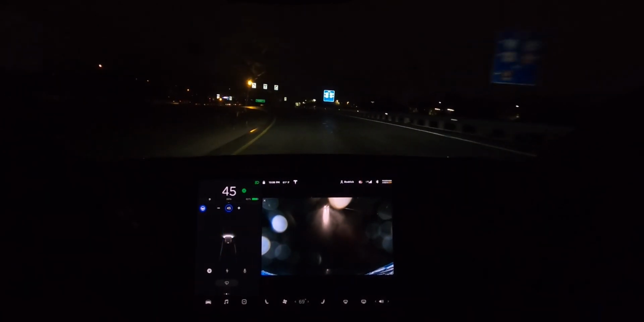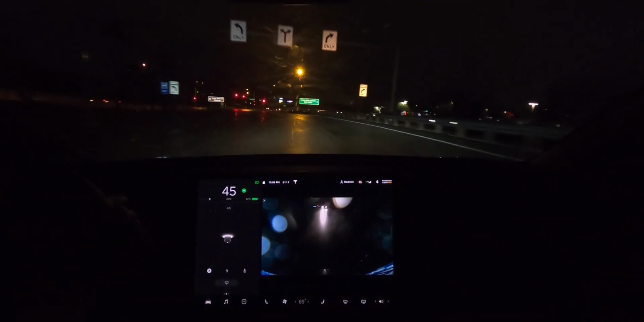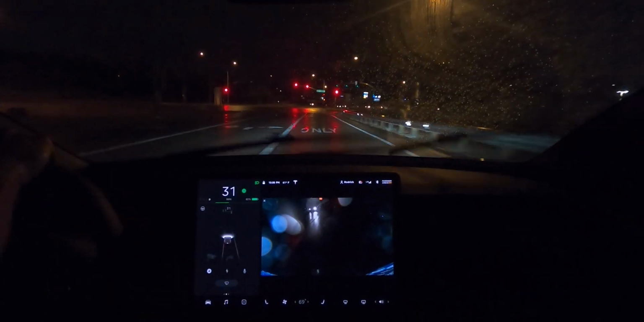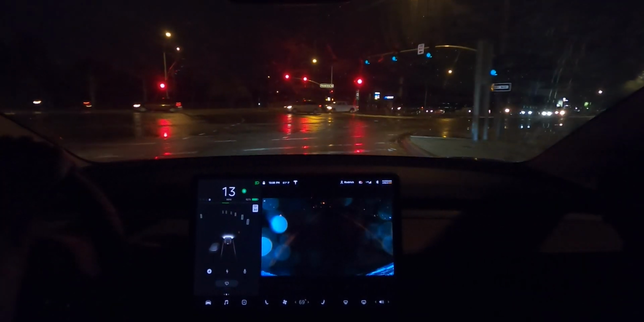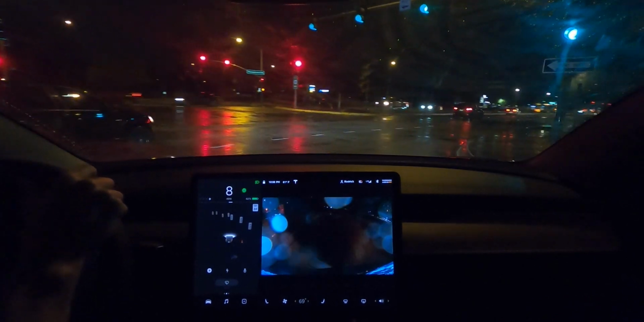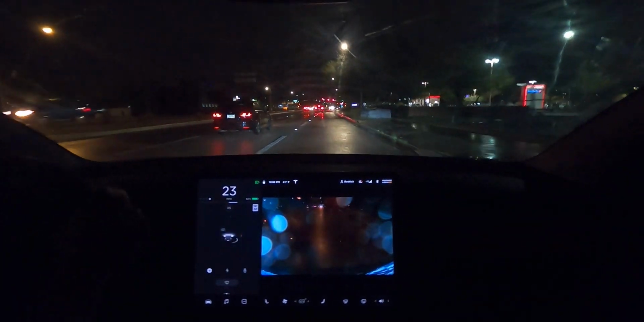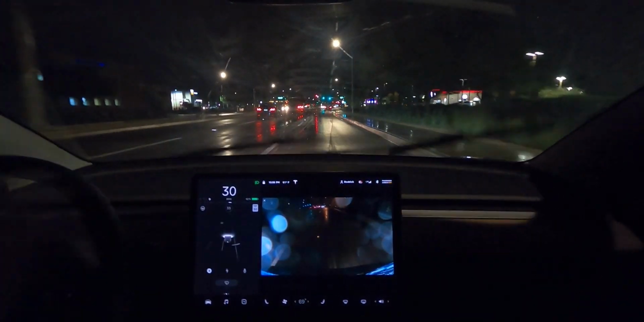Alright, so we took it fine, and let me just get over to the right. And yeah, did a very good job on the highway. No interventions whatsoever. No issues, even in some parts where the road visibility was reduced pretty dramatically. Did a very good job. So I'm very impressed. At night in the rain. Wow, that is definitely something. I just love using Autopilot in the rain and seeing what it can do.